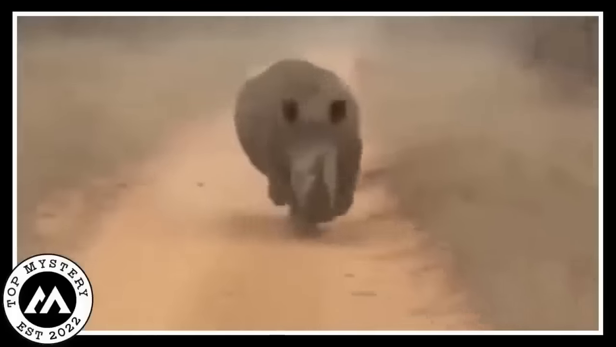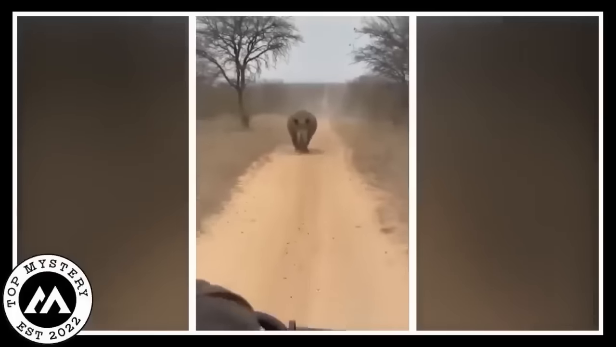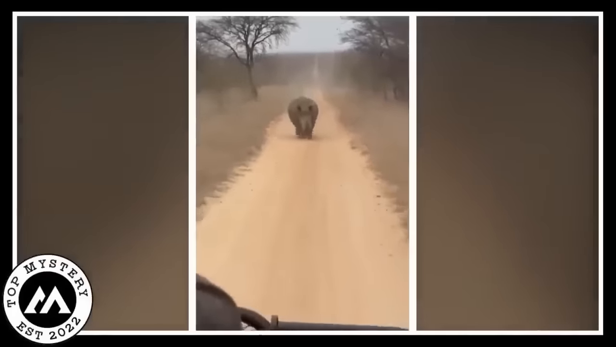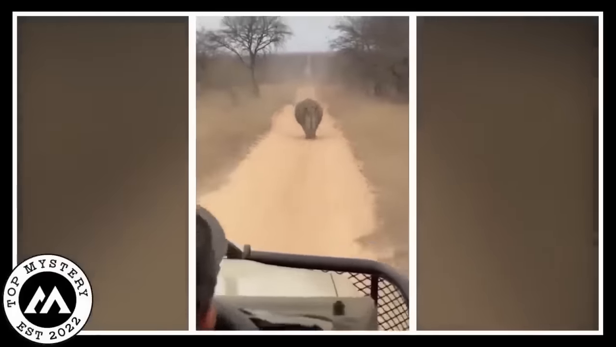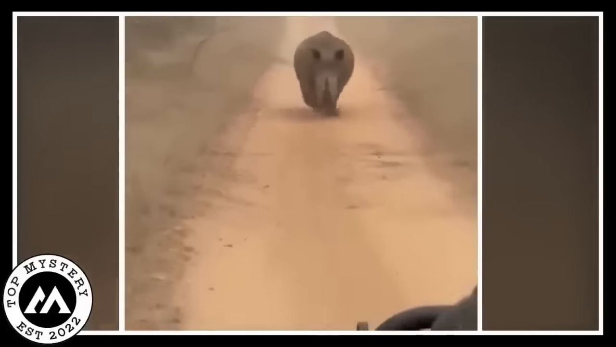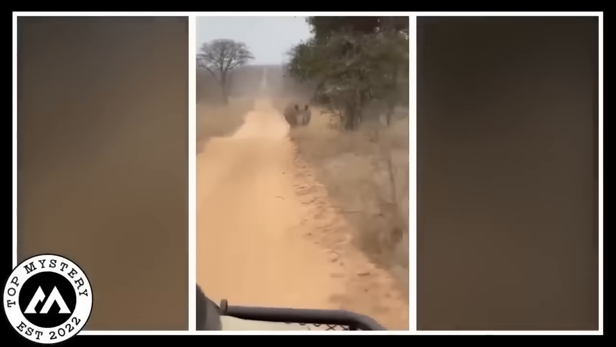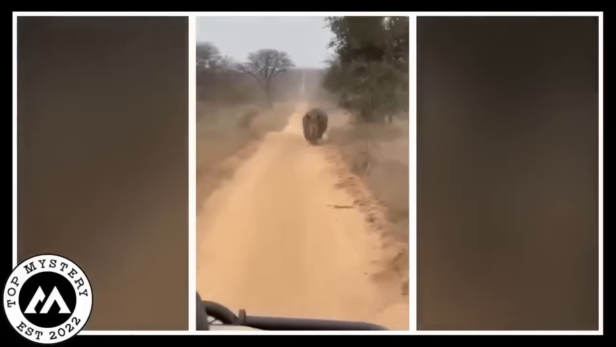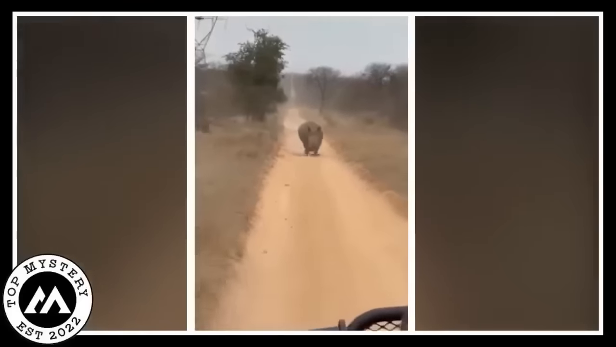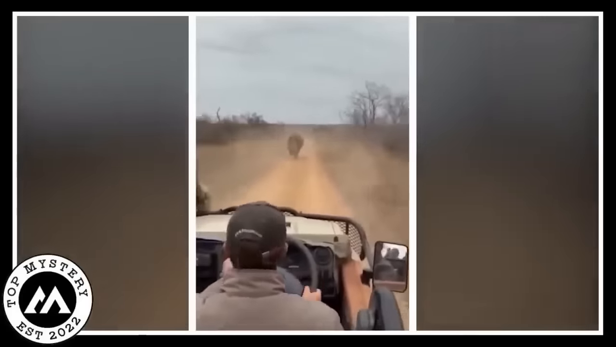It was like a funny hop in the forest, a car going backward, a rhino following. The man was looking back with wide eyes, and the rhino had its horn down, determined to catch up. The forest echoed with the sounds of the car's engine and the thumping of the rhino's giant feet. It went on for a while, this wild rear chase. The man was probably asking, how did I end up in a rhino race?